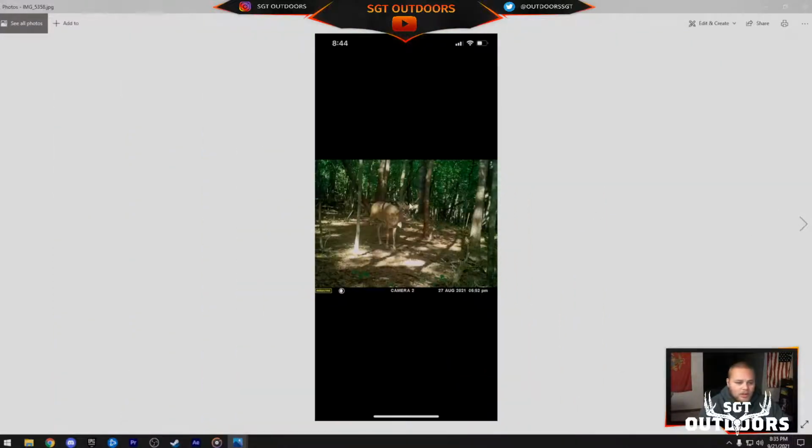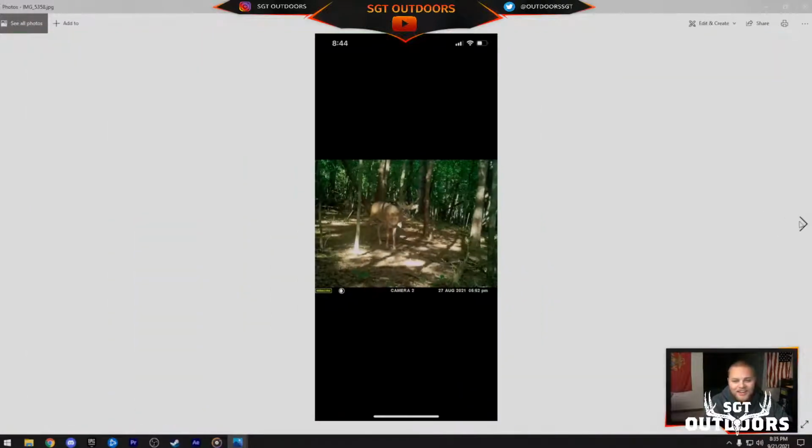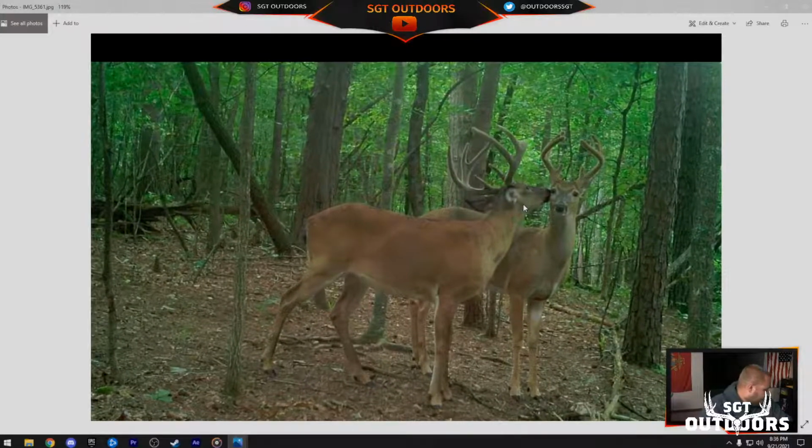Unbelievable. Unbelievable bucks. Look at how tall that is. What is that, 18 inches off the head? It's got to be close to 18 inches off the head, right? Just the sheer size of the bucks that come out of this property are absolutely insane. There's another good one.